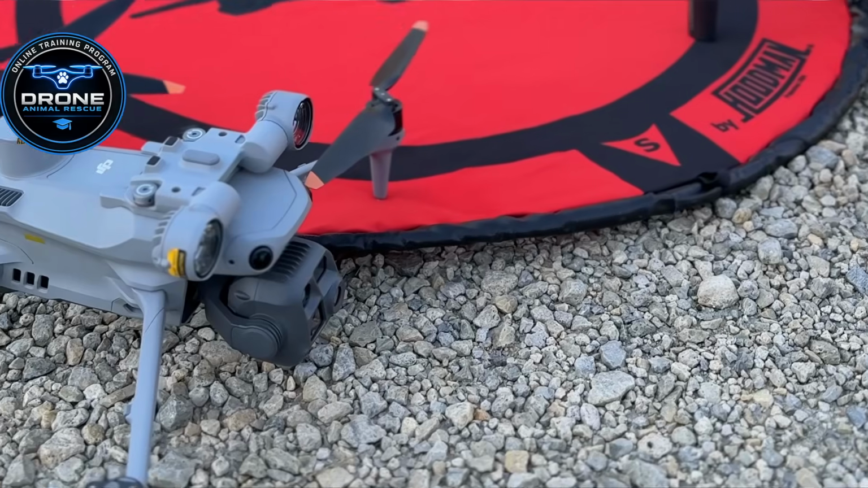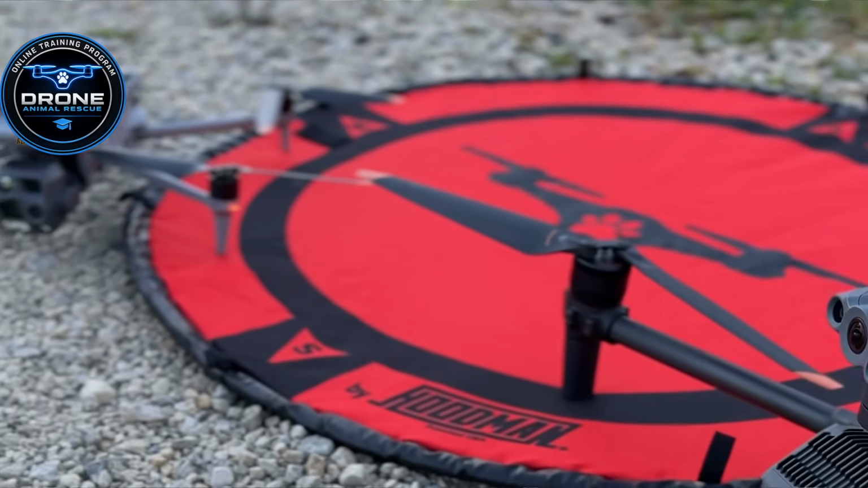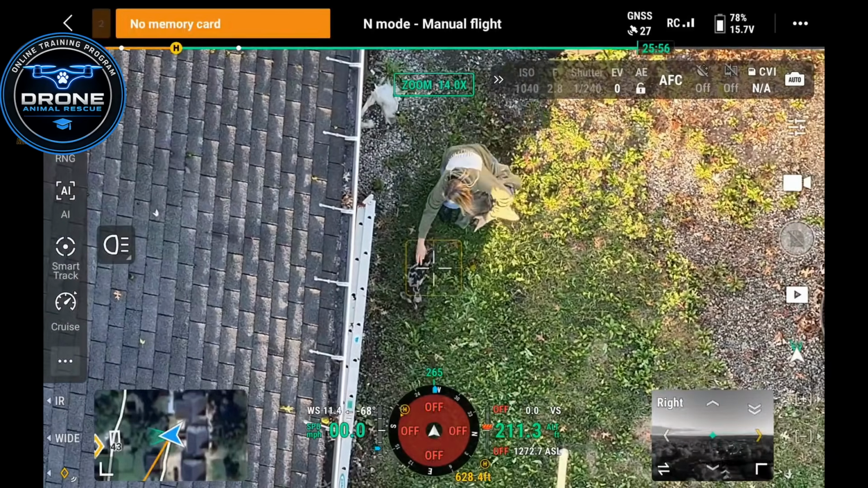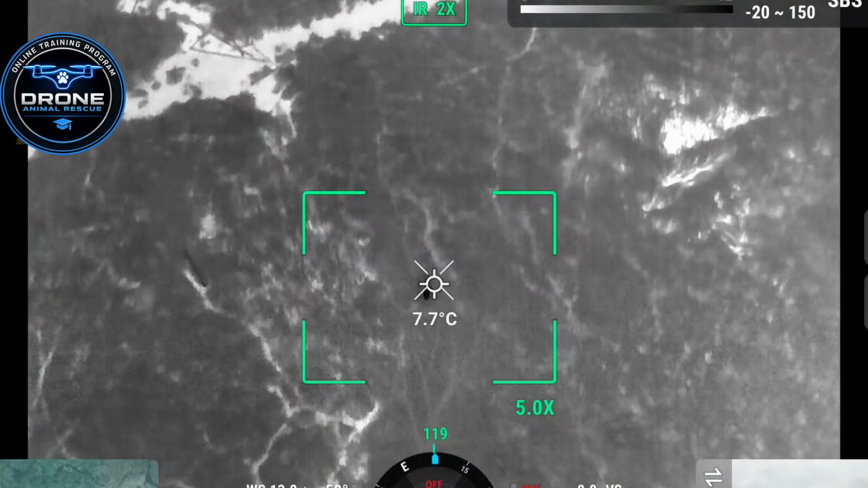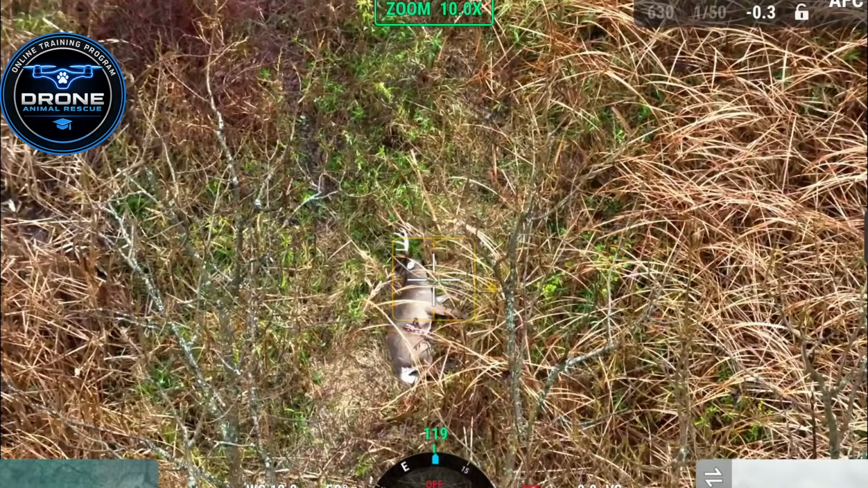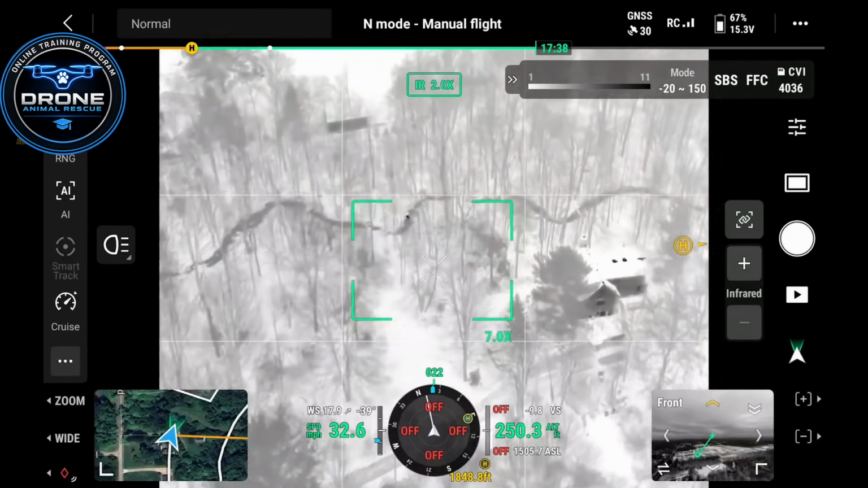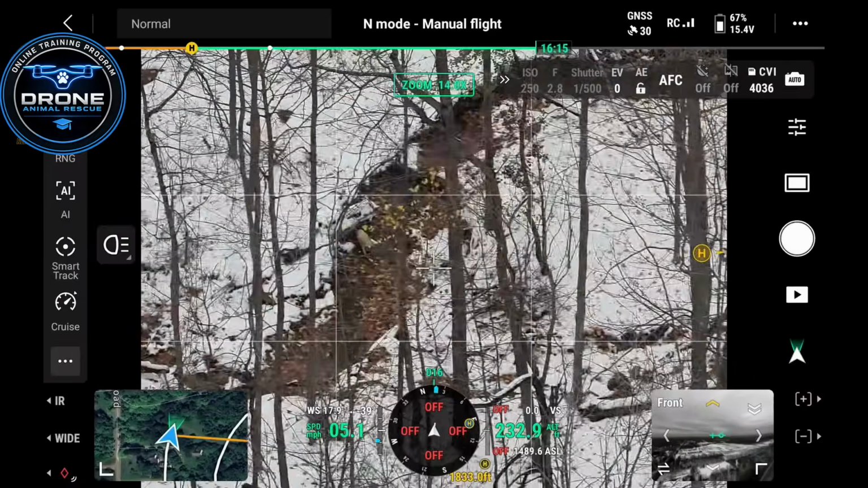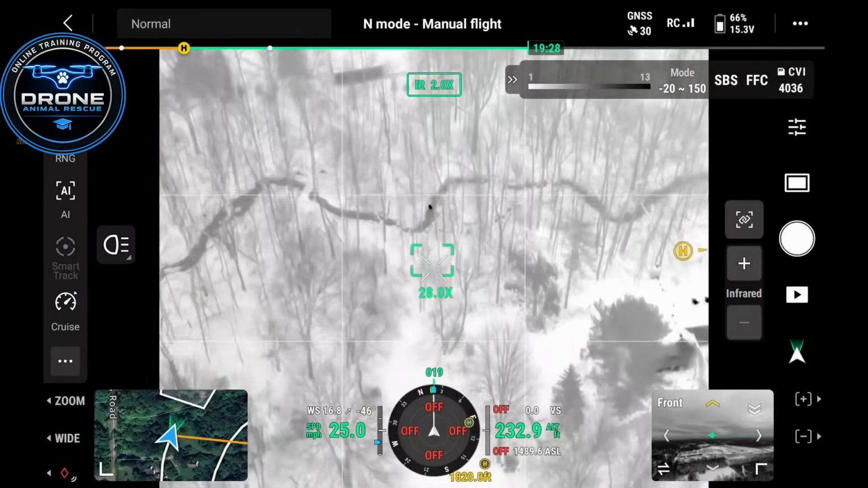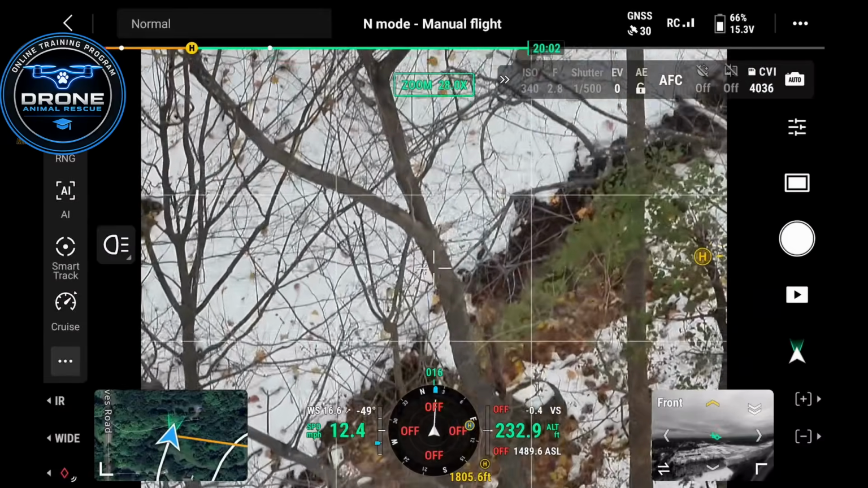And in this video I'm going to be showing you guys the best settings for your M4T, specifically when it comes to things like pet search and rescue or thermal deer recovery. We see a lot of questions being asked by other pilots as far as what settings to choose, which ones to not use, and people want to know, what are my best settings that I can use on my Matrice 4T in order to make sure that these objects that I'm looking for, whether it be a deer, whether it be a pet, how can I make sure that these objects stand out the best?